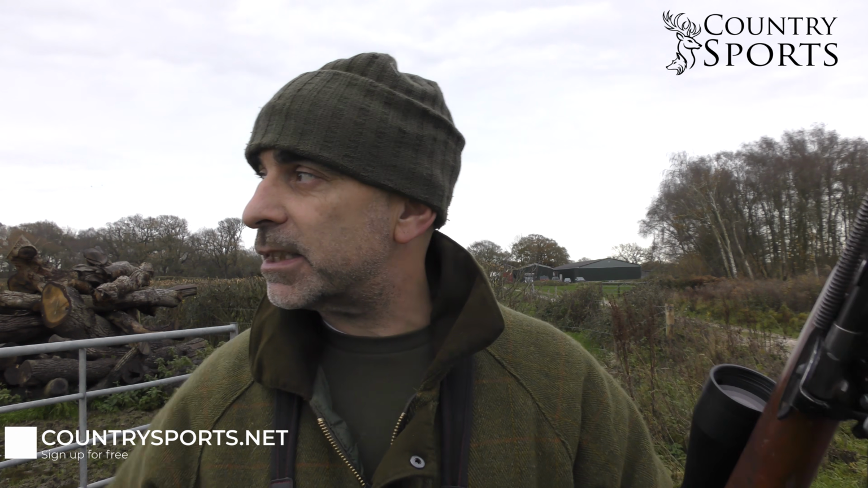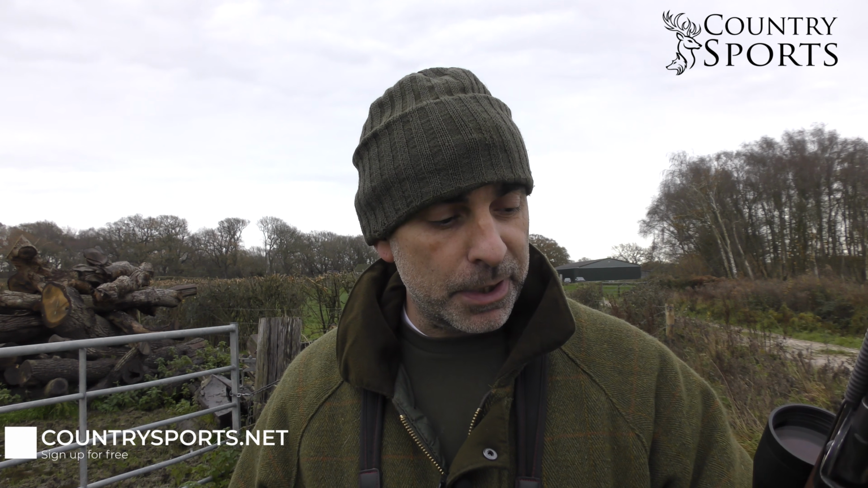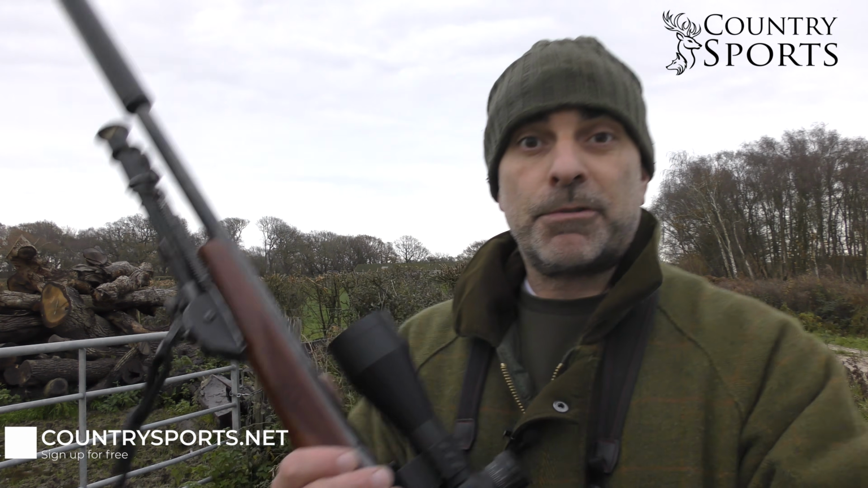So anyway, without further ado, we're going to have a few goes at the target there. I've got a hand warmer pinned to it, so I can use that for zeroing the thermal scope, and hopefully I can spot the impacts from here without having to march across that field too many times. So anyway, right, let's crack on.